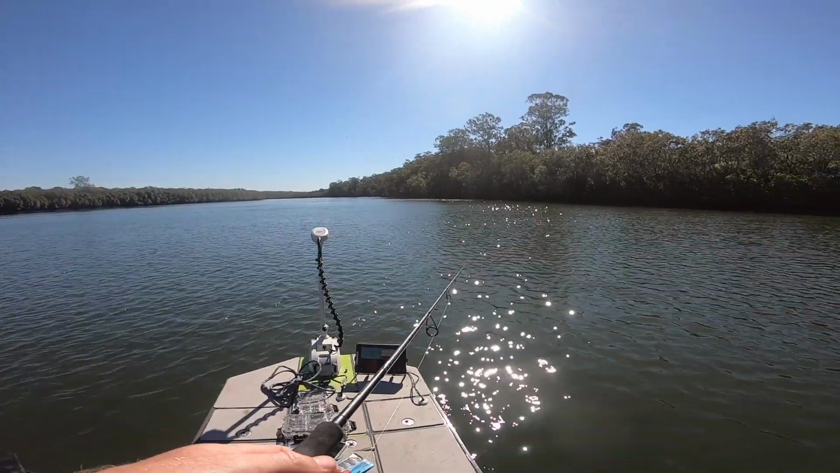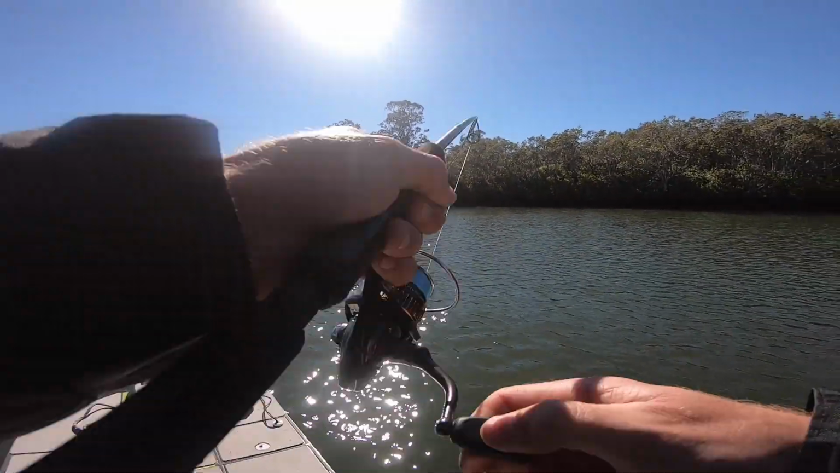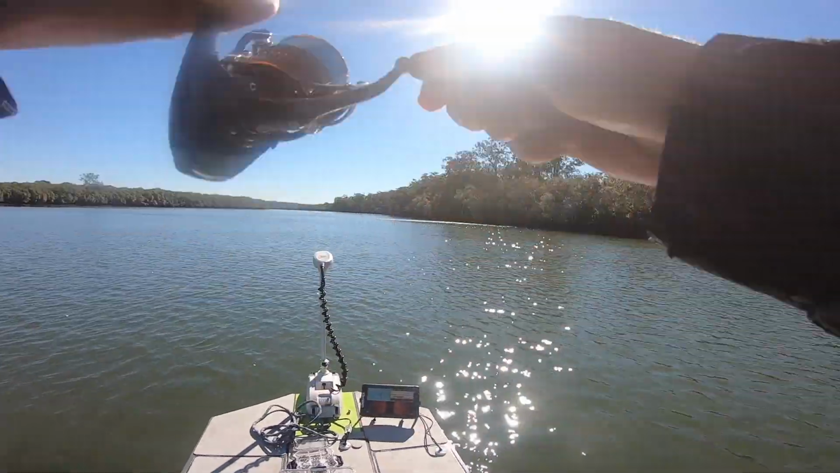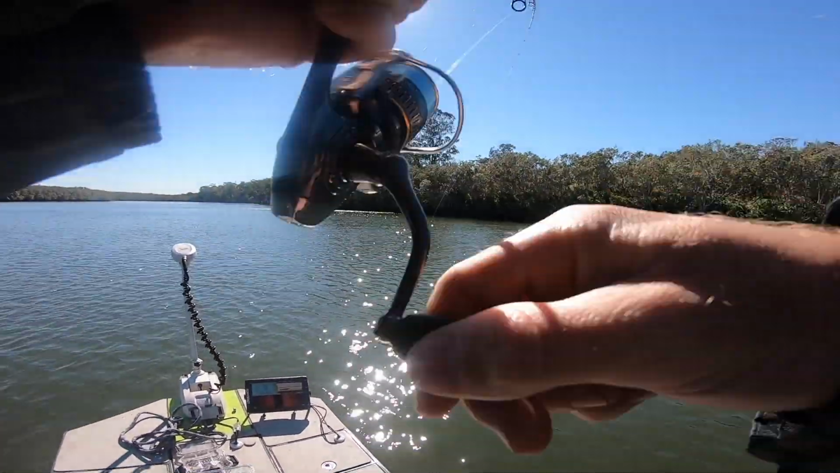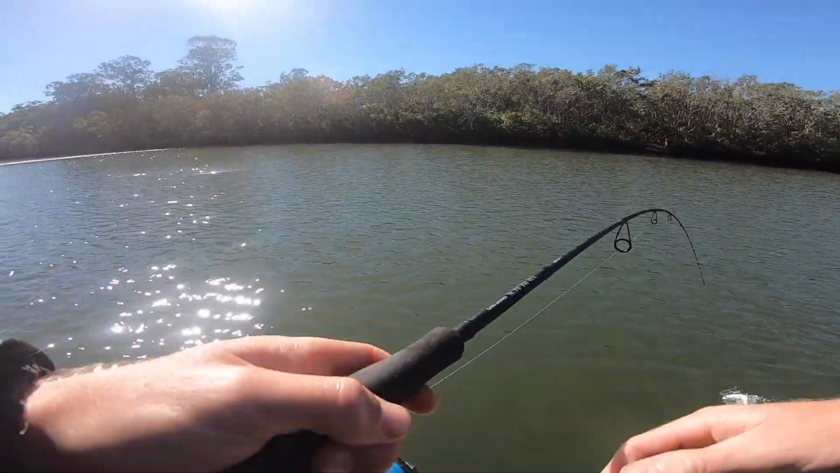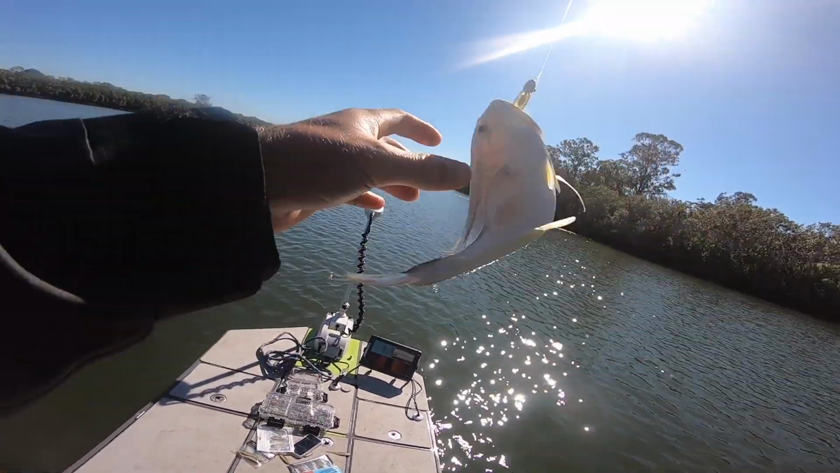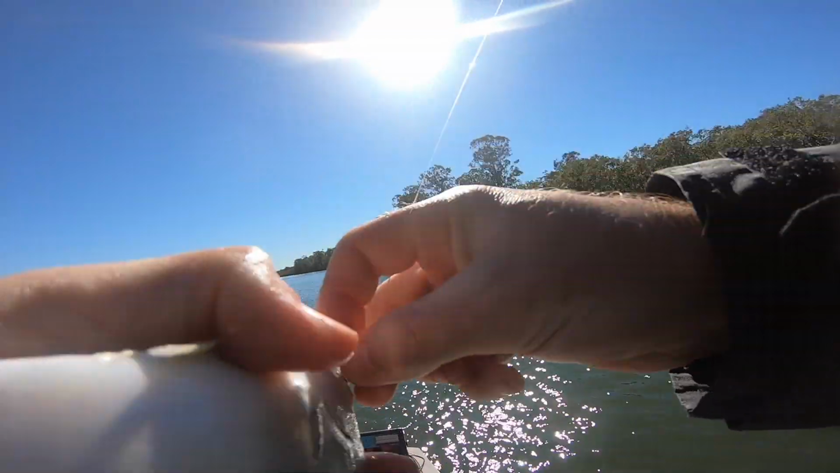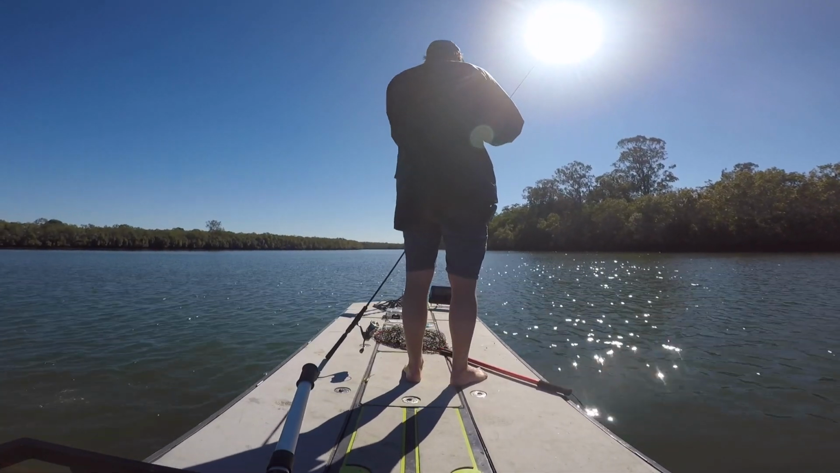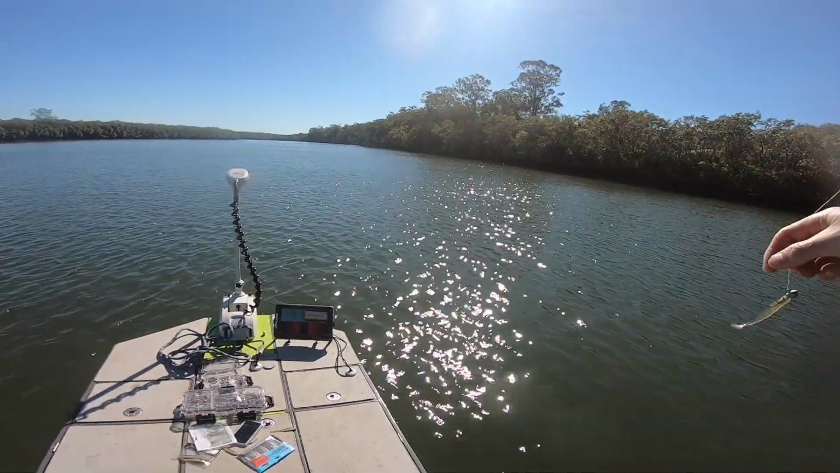Still bait coming through. Oh, there he is. Yep, got him. Same plastic, very next cast. How's that? There we go. Second one. It's two casts with the plastic. She's getting a little bit destroyed, but I reckon we'll get another couple out of her.